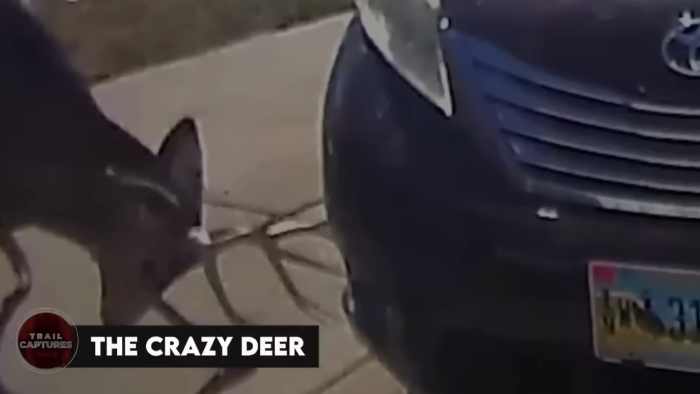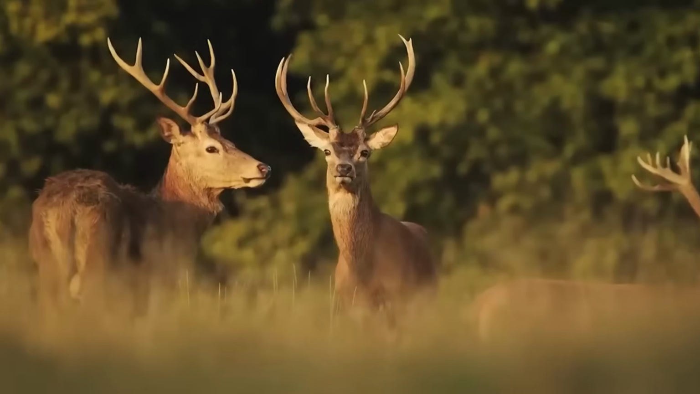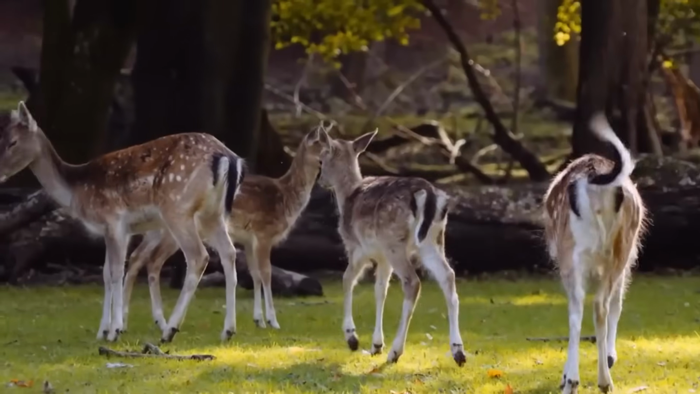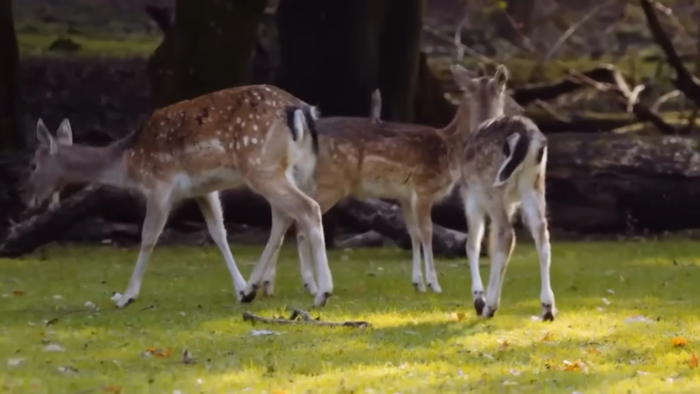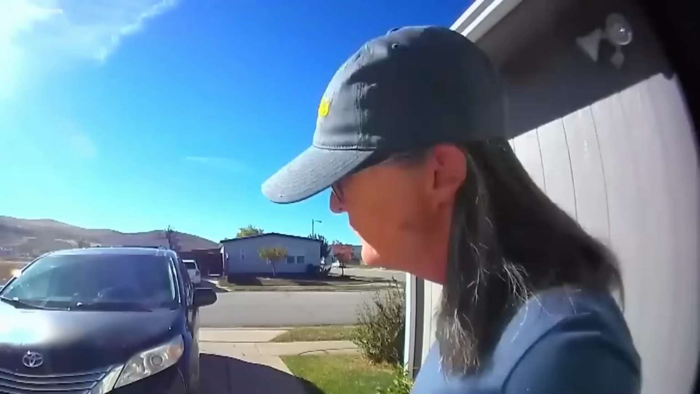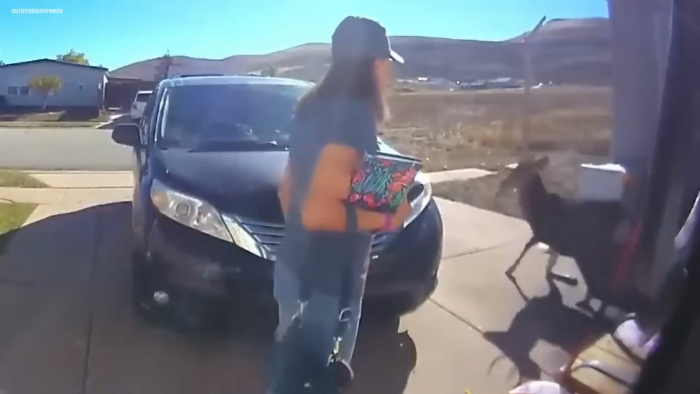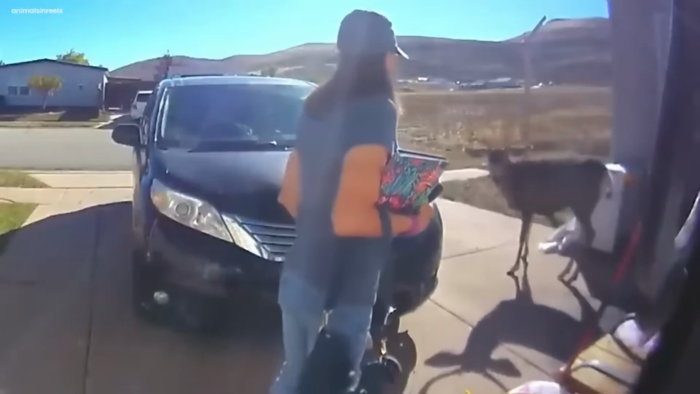The crazy deer. Once upon a time in the deep forest, there lived a deer family. They were a close-knit bunch, always looking out for one another. But one day, something strange occurred to one of the deer. This deer, who was usually calm and gentle, suddenly began to act in an unusual way.